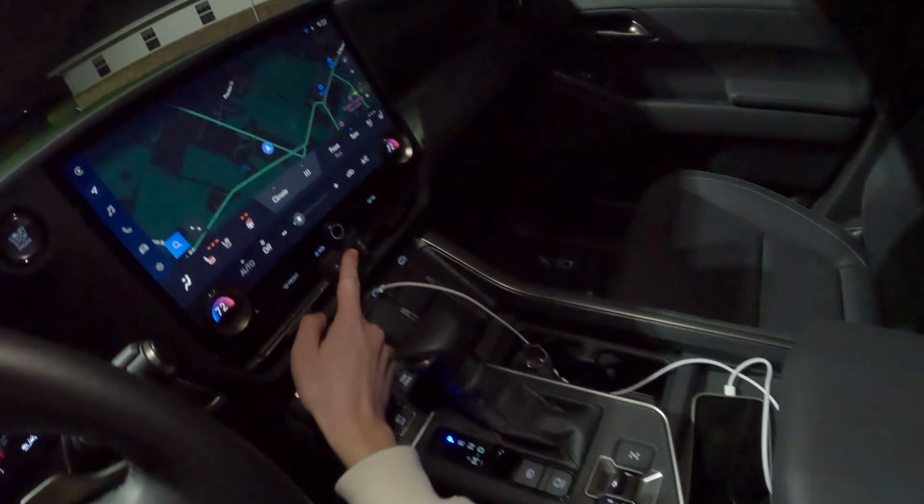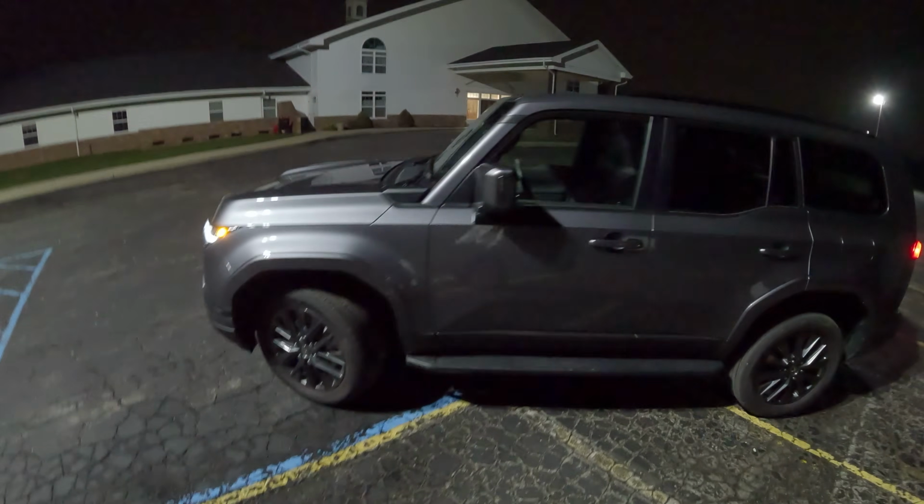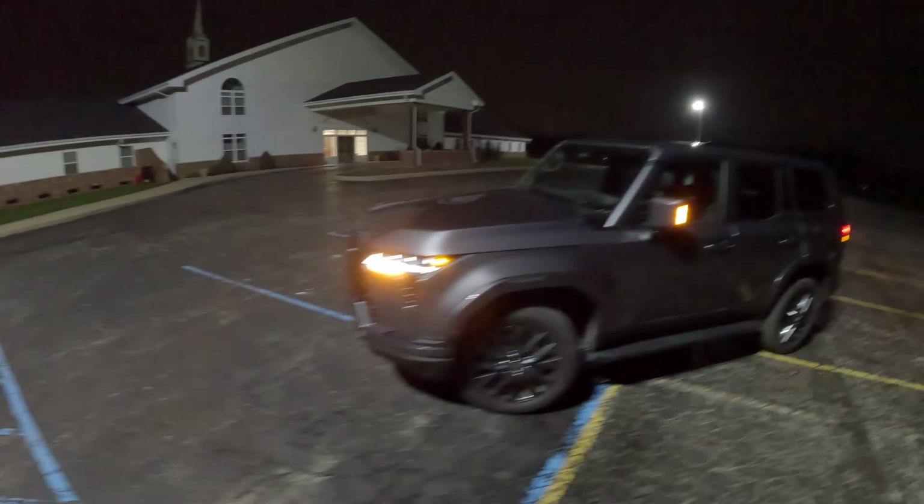Show you our hazards here. Turn signals on the mirrors themselves.